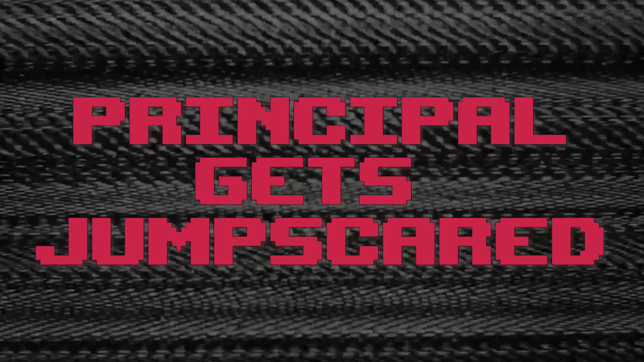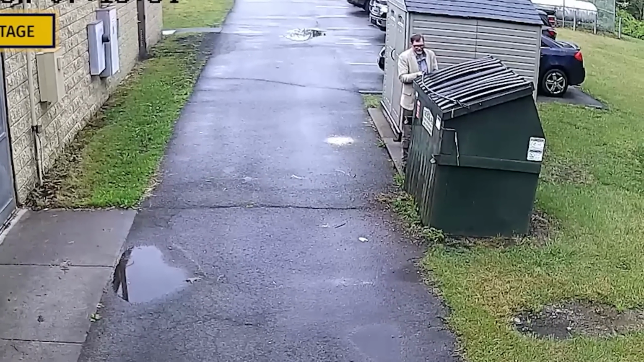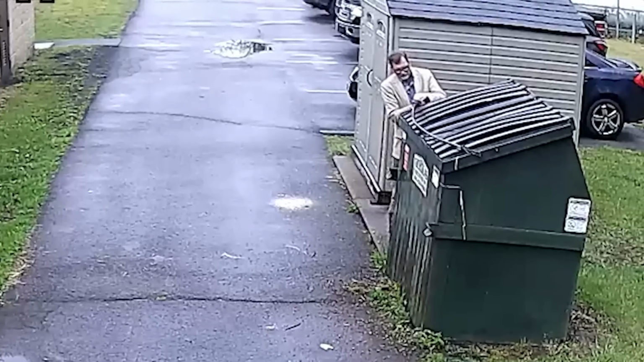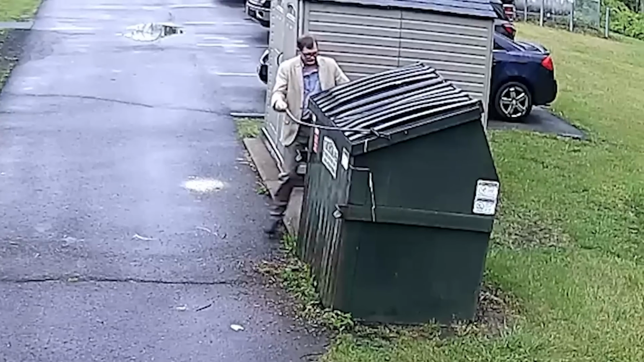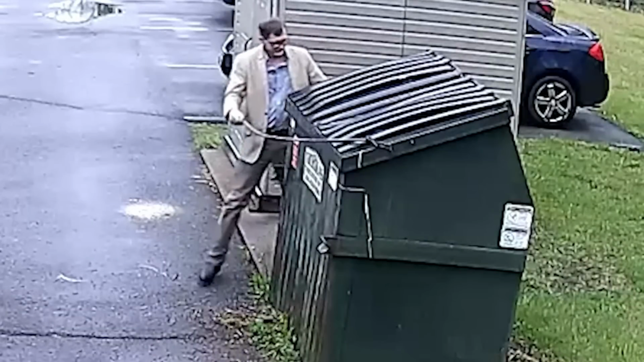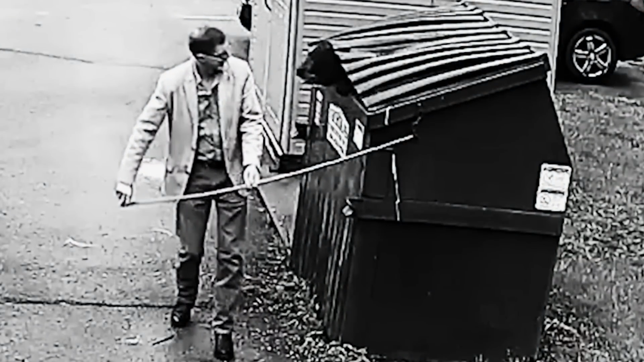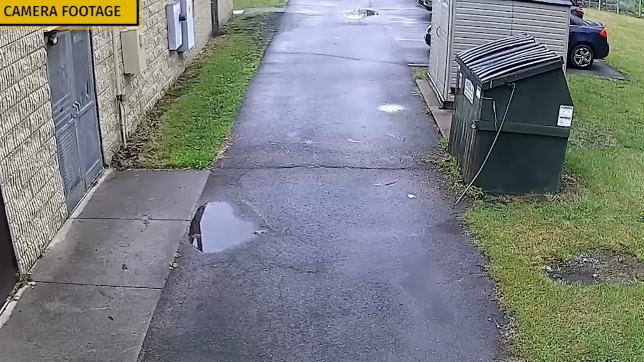What do you think? This elementary school principal from Nicholas County, West Virginia, had a terrifying jump scare. We can see him near a dumpster, trying to unlock it, but little does he know of what he is about to encounter inside it. As he removes the metal bar, keeping it closed, we quickly see it open. In that moment, a big furry head pops out of the dumpster and greets the principal, who immediately gets scared and starts running for his life.